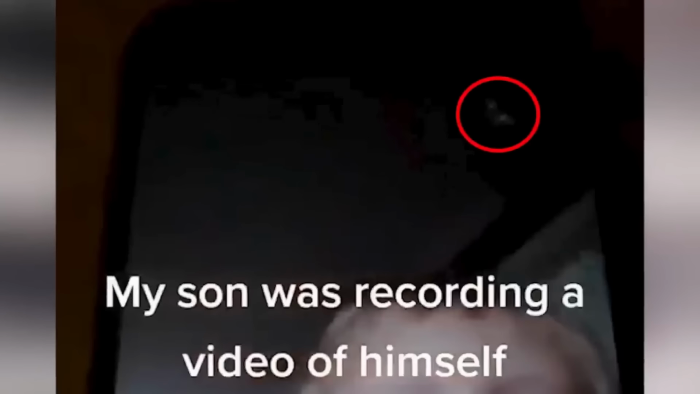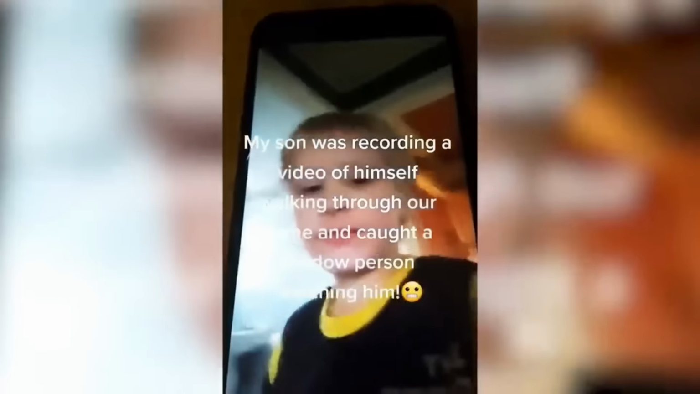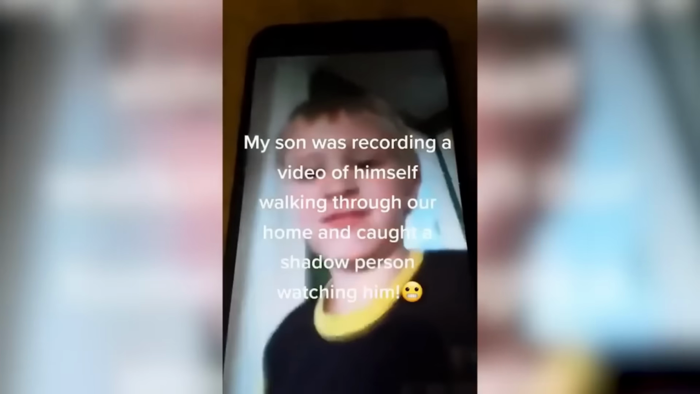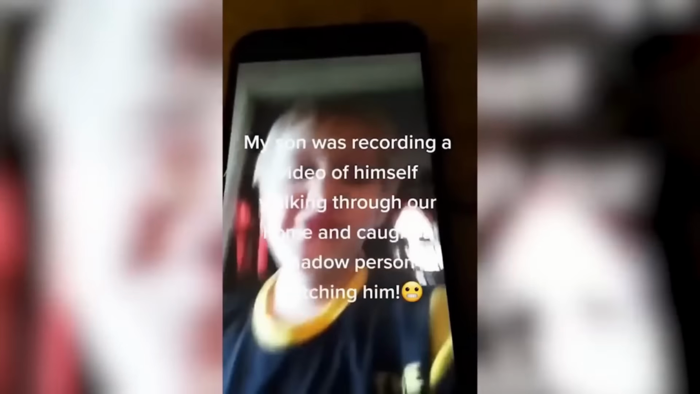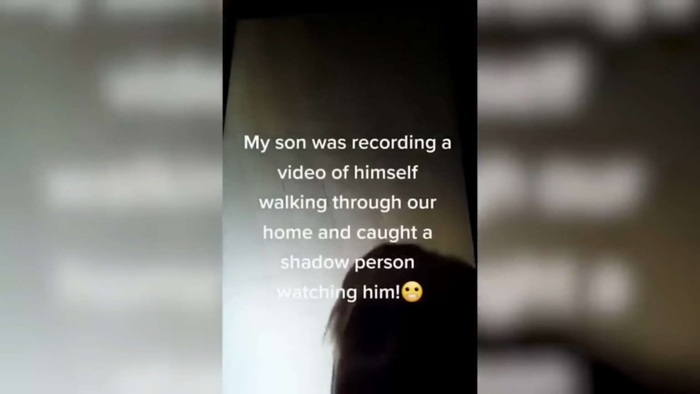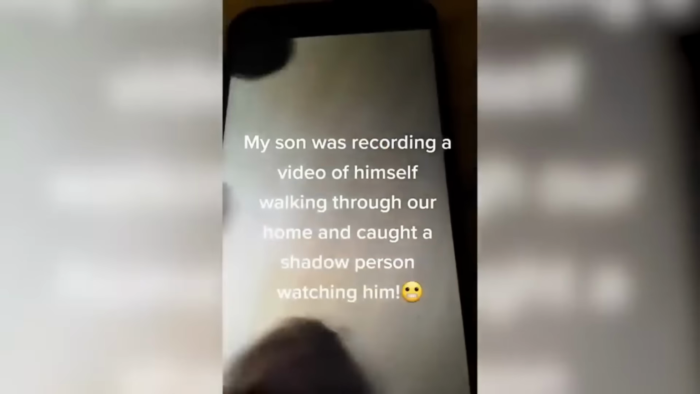There are a pair of eyes on the ceiling behind him. These eyes emit an eerie, glowing light and convey a sense of dread. The boy continues past without noticing them. Towards the end of his recording, as he sets the phone down to finish, something even more unsettling appears in the corner of the frame. A dark, shadowy figure standing there.